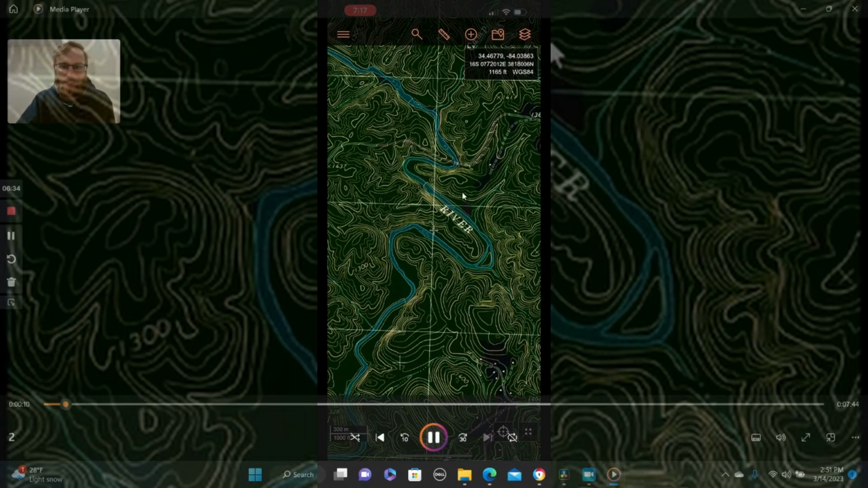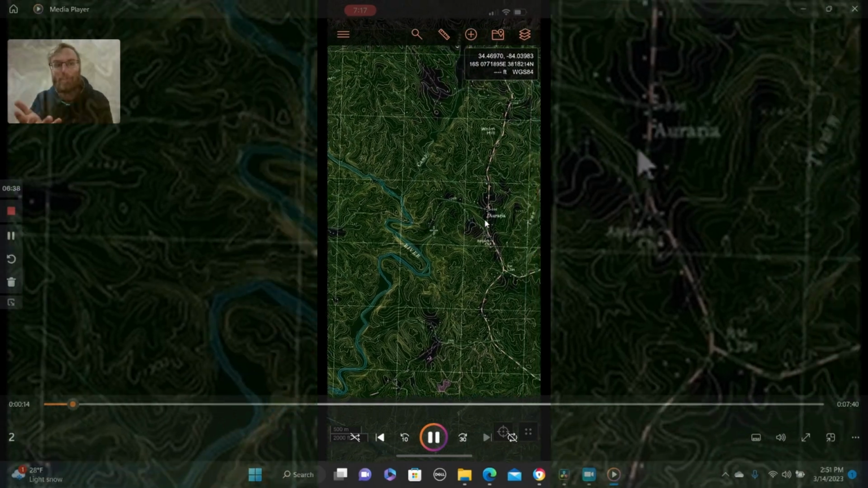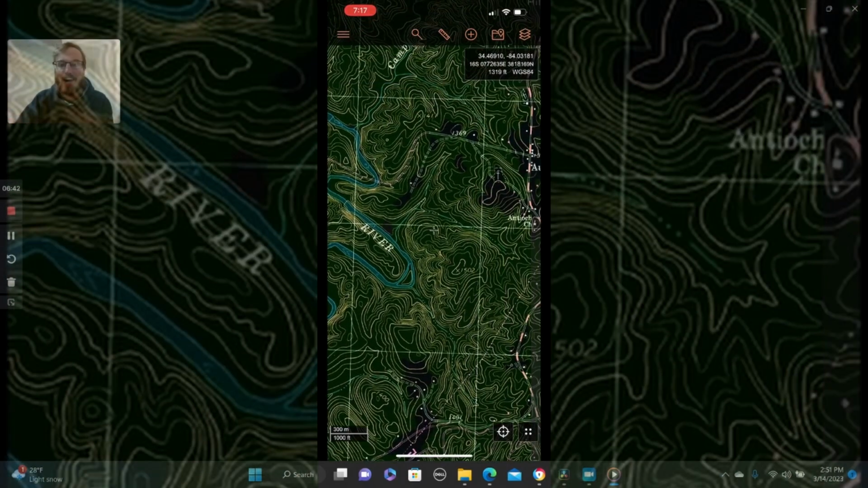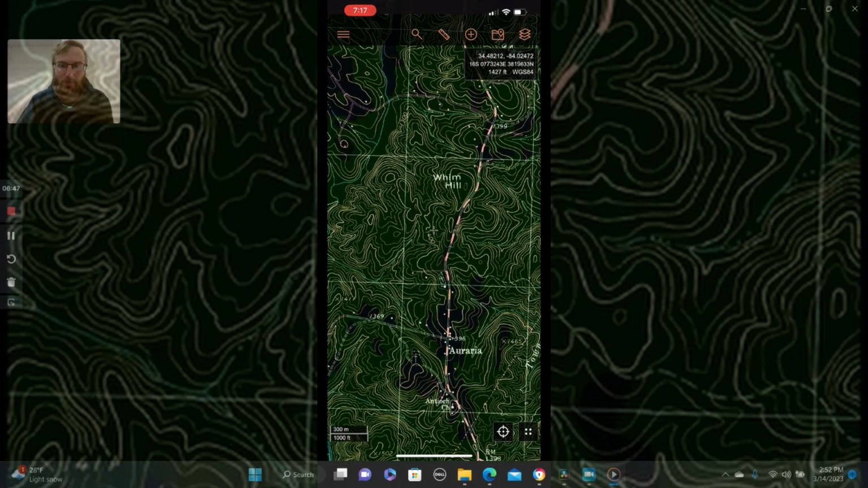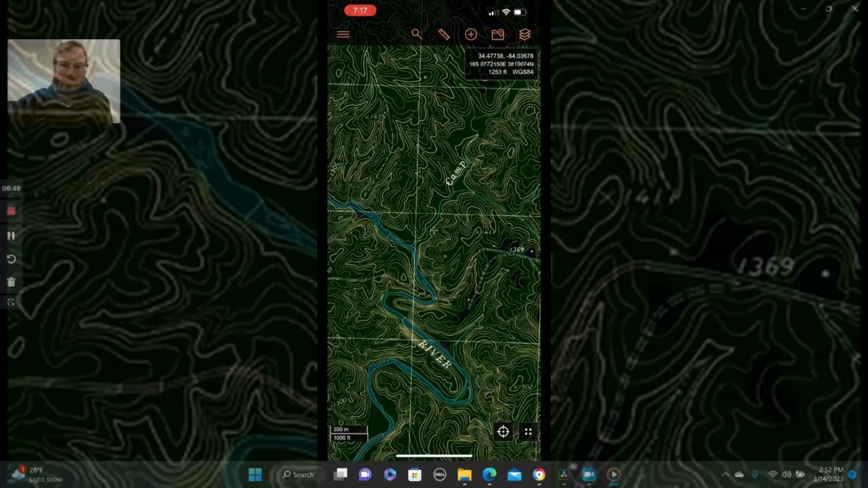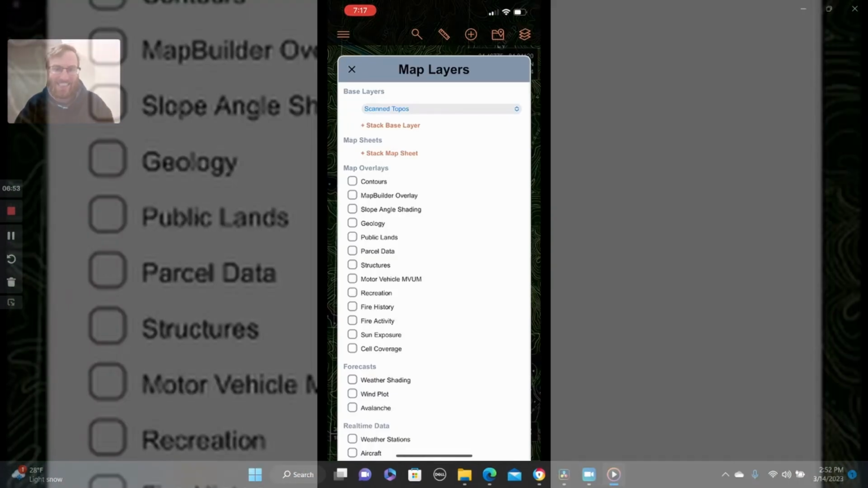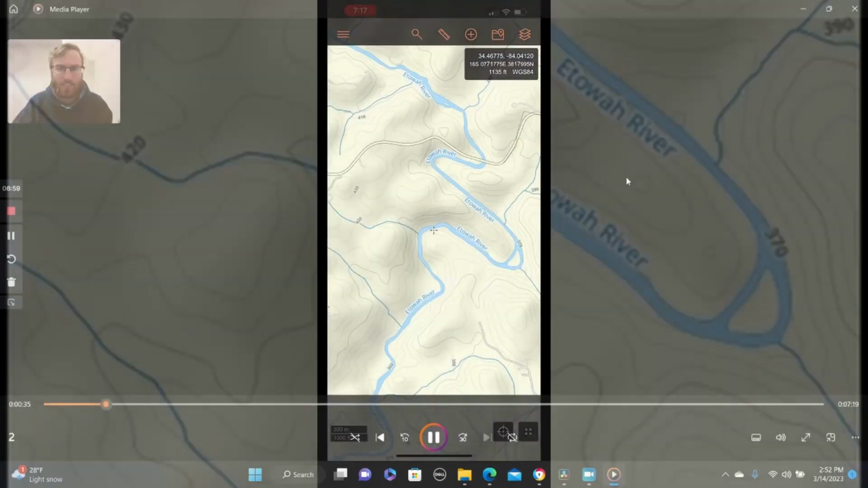I don't really see much difference, but here is your just normal scan topos, which are like the normal topos that you would download to look at or buy in hard copy. But these are your normal topos. Old school, probably looks a little older here on this one, probably 1940s maybe, but usually done at least in the 1960s.